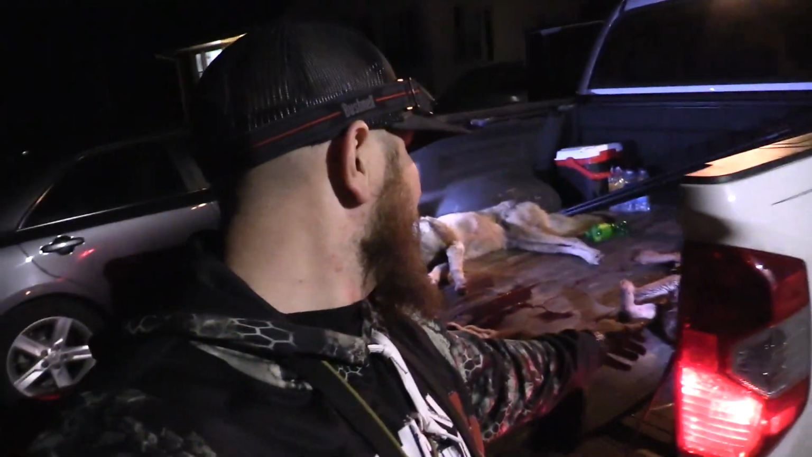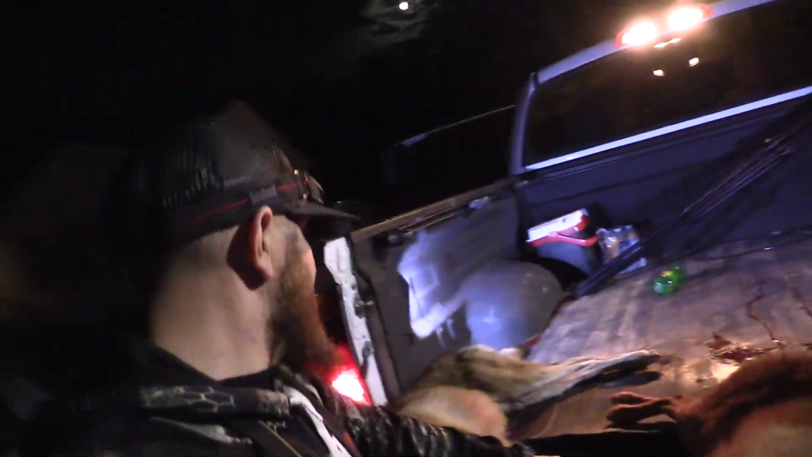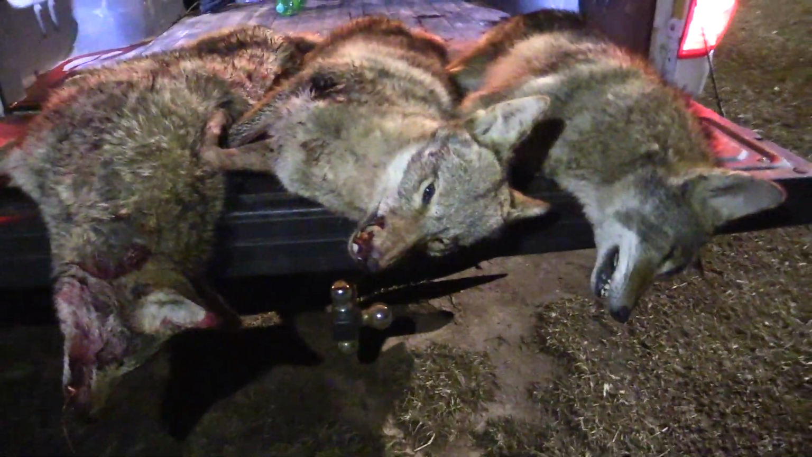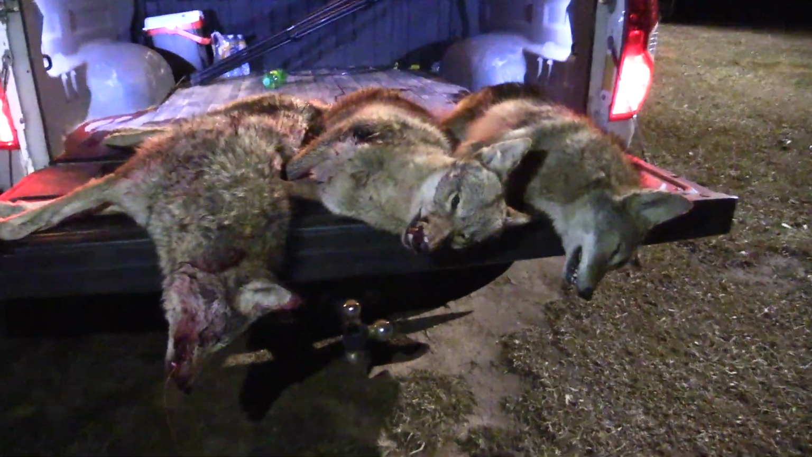I absolutely love putting fur in the back of the truck, trying to get here so we can get a good little photo for you fellas. We got this big old brute here. Oh man, big old coyote. Right there. But man, what a awesome hunt. You gotta love it, man.